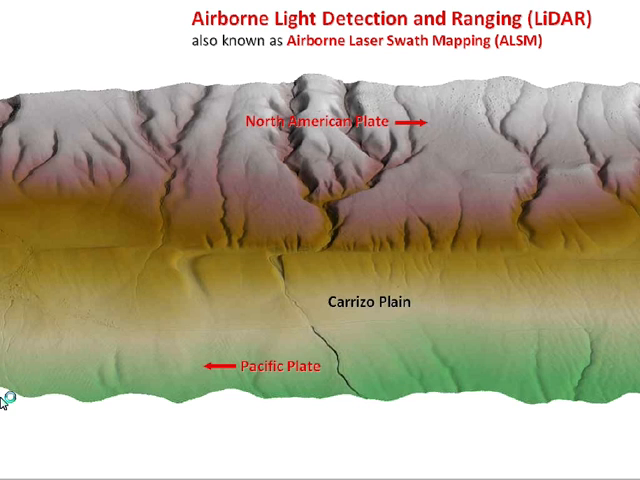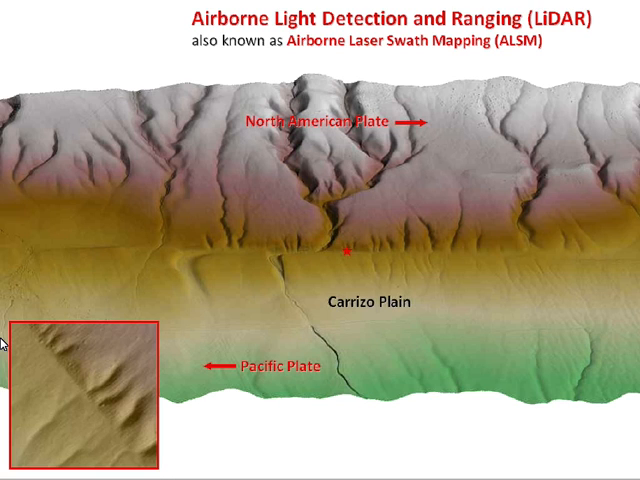And the top part of the image is the North American plate, which is moving to the south, and the lower part is the Pacific plate moving north. And you can see these streams have been offset cumulatively in many, many earthquakes. And this is one of the most stunning results from Lidar, this revolution in high-resolution topography that's happened over the last few years.